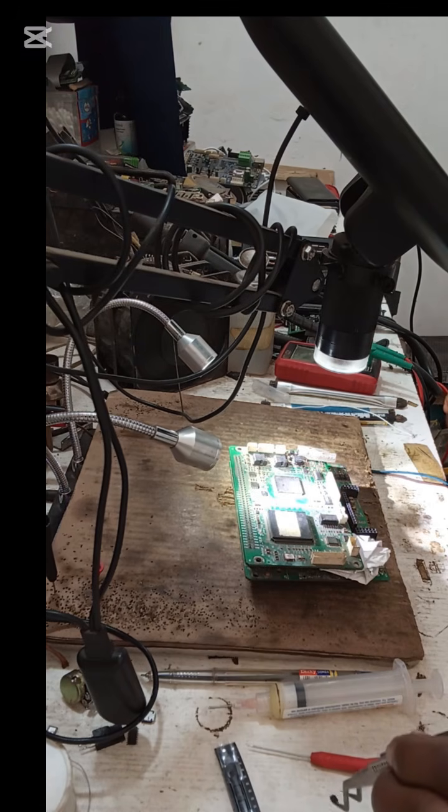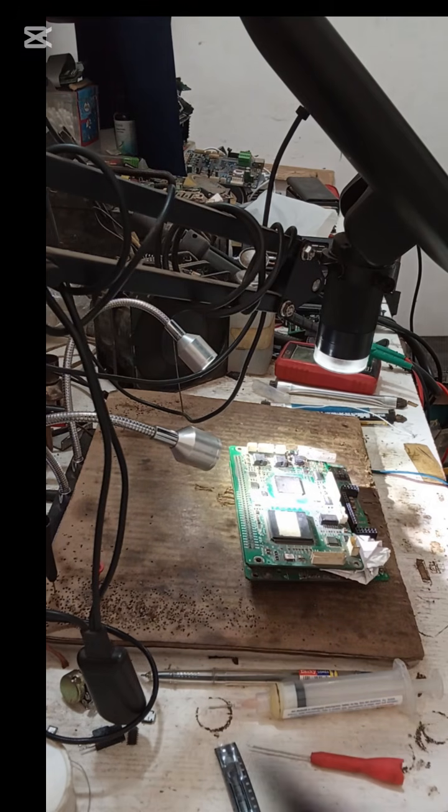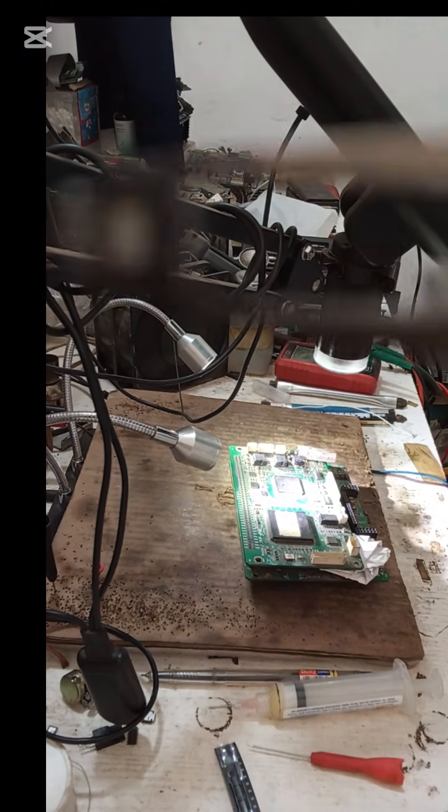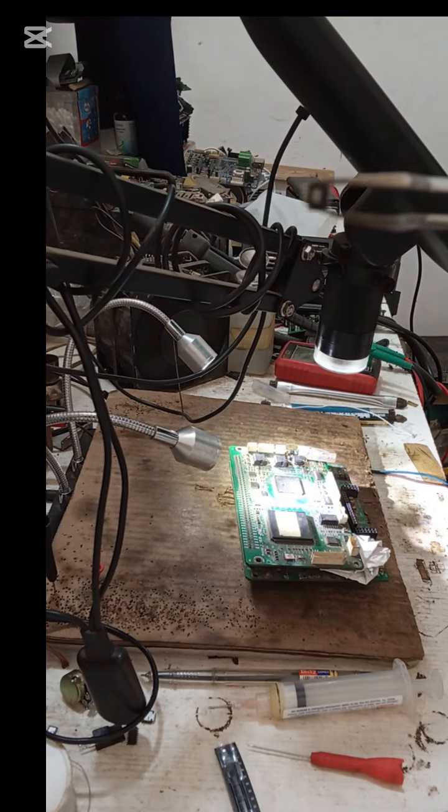So the IC is removed. As you can see, the IC is removed. I don't think you are able to see it. That's it.